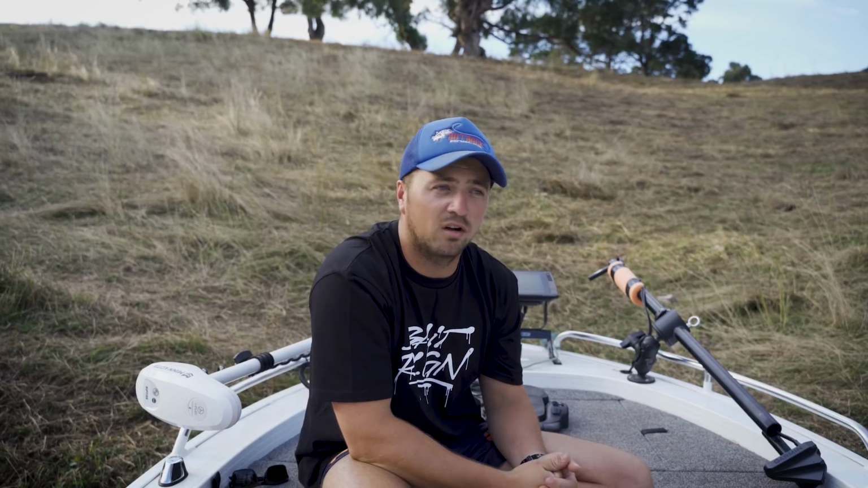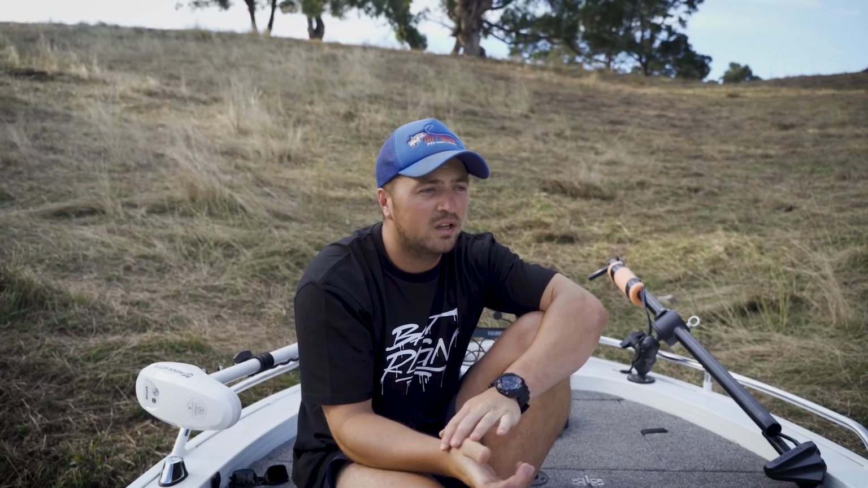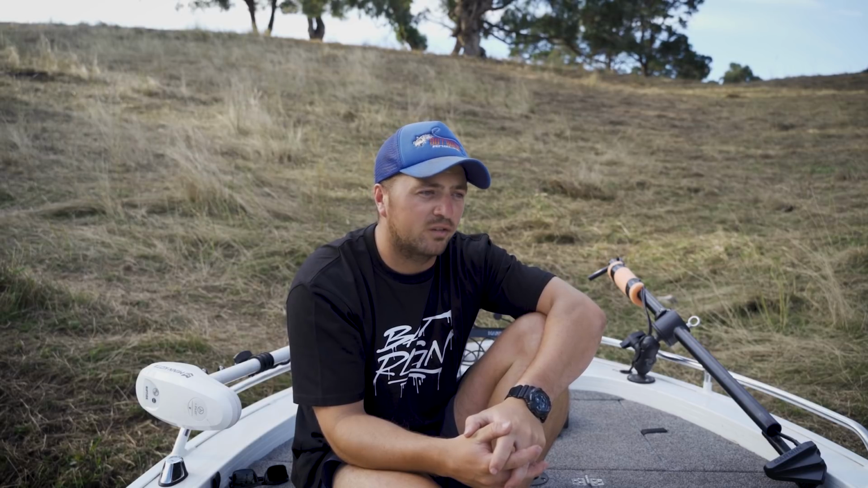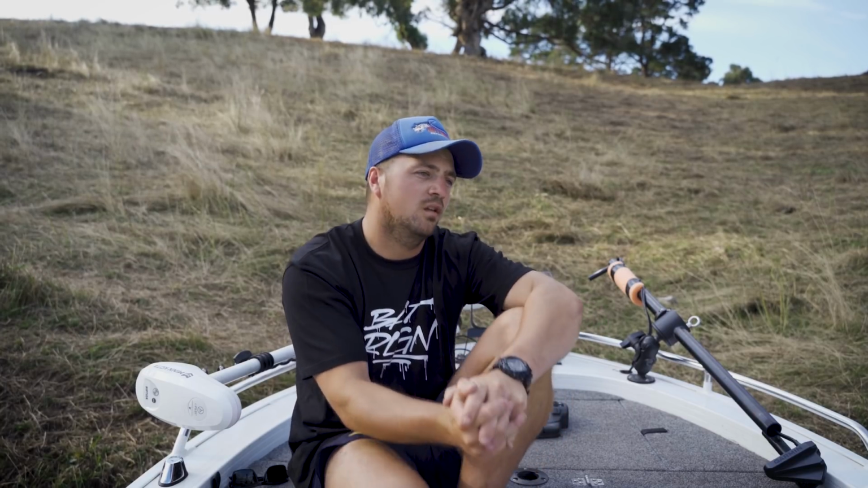But as good as it looks, it definitely doesn't put fish in your boat. So if you're looking to get a quick fix, something that's just going to put fish in the boat, the Livescope's not going to do it. A lot of people think that they need Livescope these days to compete, or just go out and catch fish, but that's definitely not the case. It is a very, very effective tool, but it certainly won't put the fish in the boat for you. So that's one thing to note.